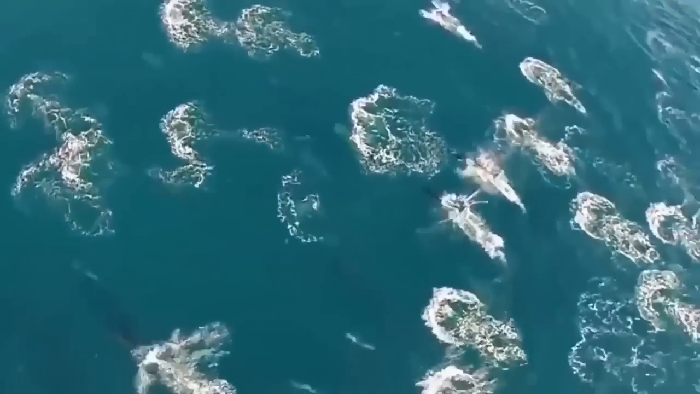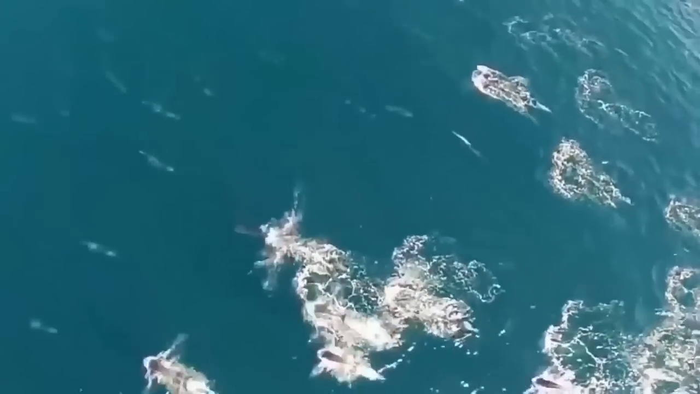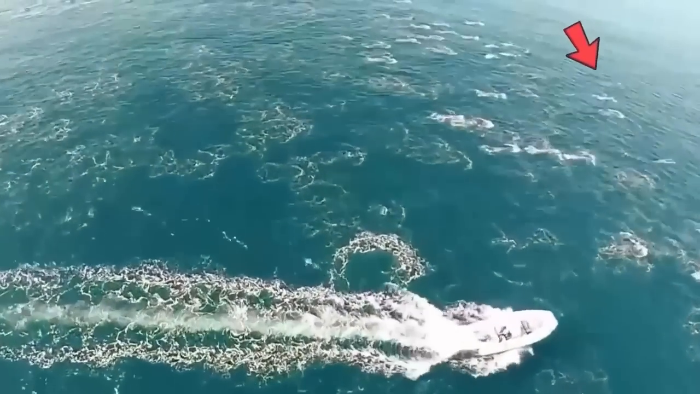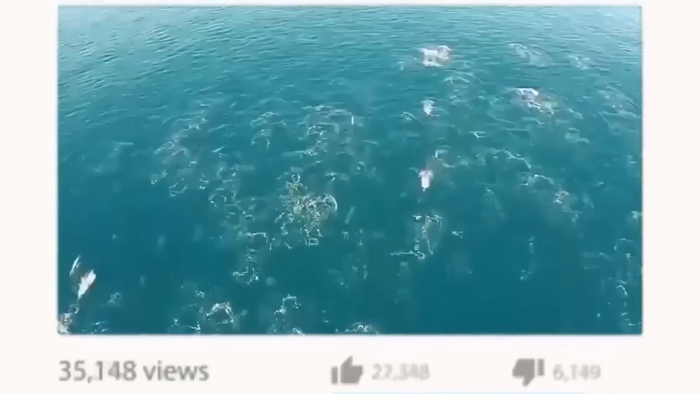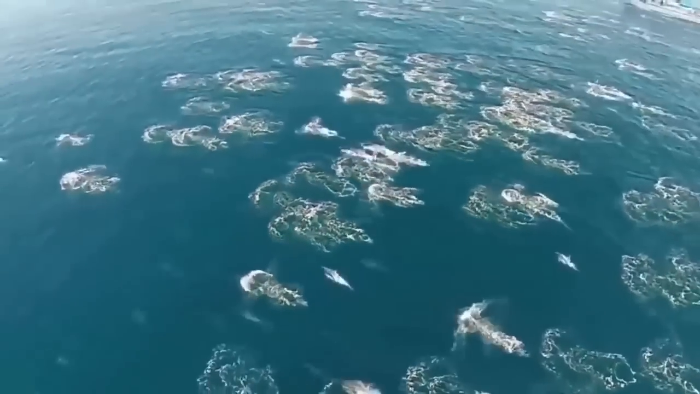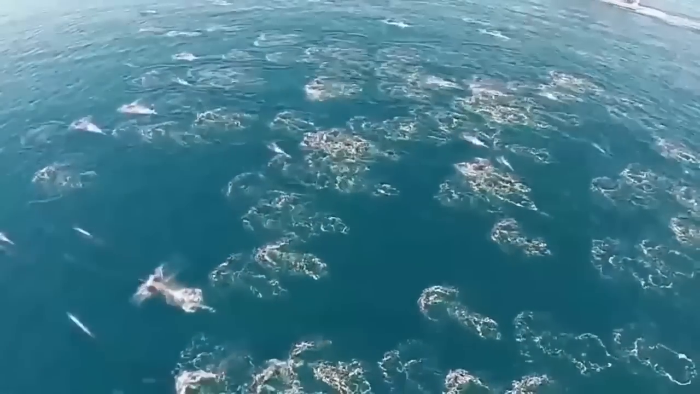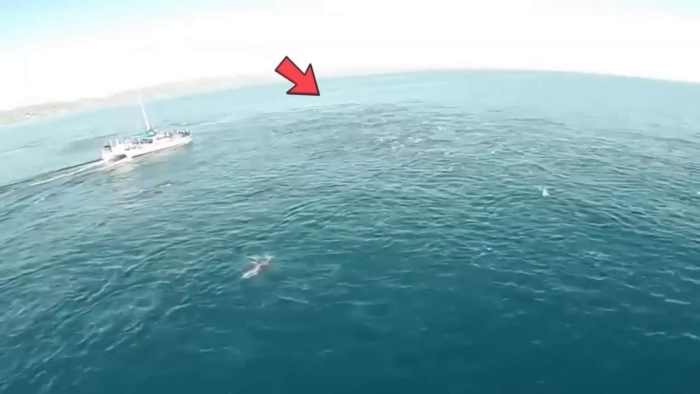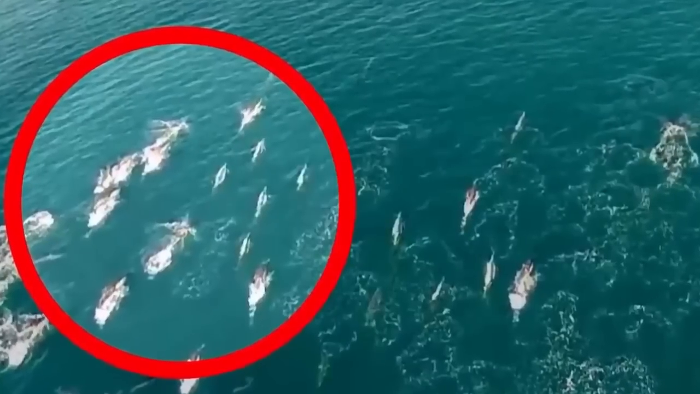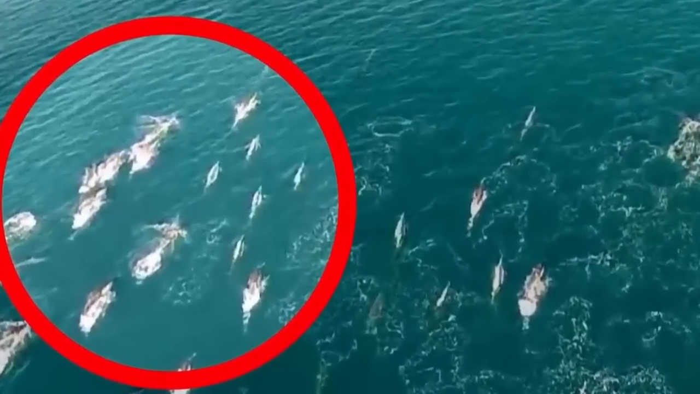This footage was obtained by a drone at Dana Point, California. The moment it was first uploaded to YouTube, the entire world was in shock. When it received millions of views, people began discussing it because they believed it offered convincing proof that mermaids exist. The animals initially appear to be dolphins, but their splashing and water movements show that they have arms that resemble human arms.